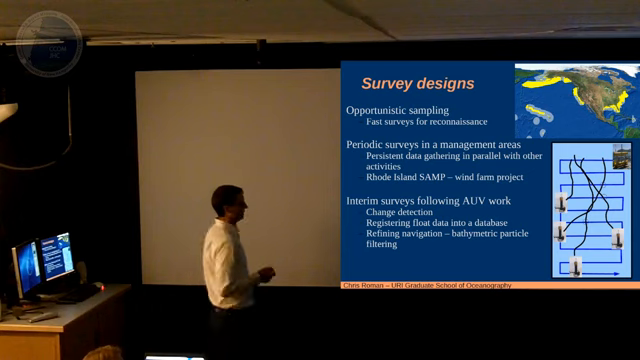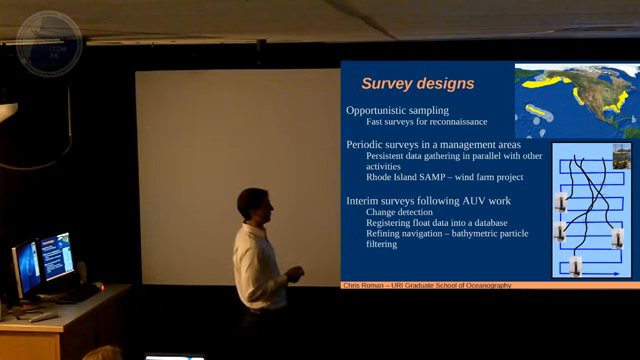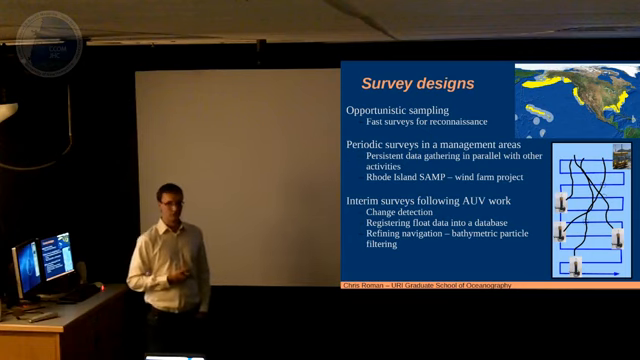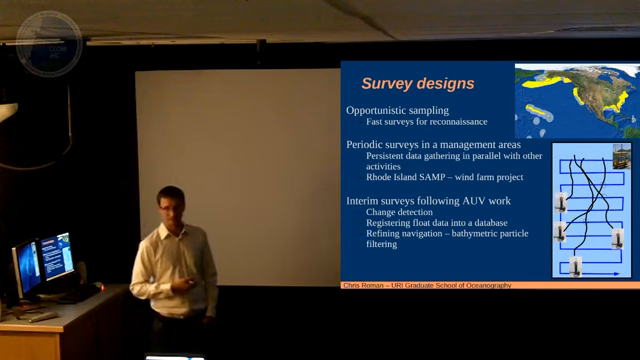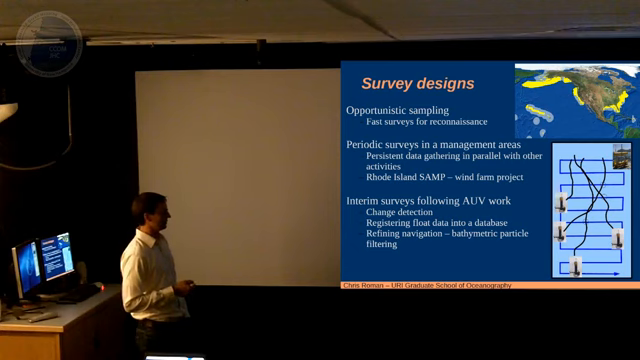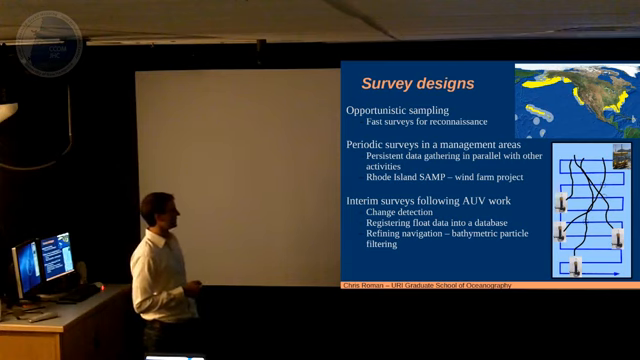Then in management areas, right? We have a lot of management areas we're interested in out in the ocean, perpetually undersampled for funding reasons and a lot of other things. But if you can collapse asset costs down, you have a chance of doing something and helping yourself in areas that you're going to repeat survey. And we like this idea in parallel with other activities.